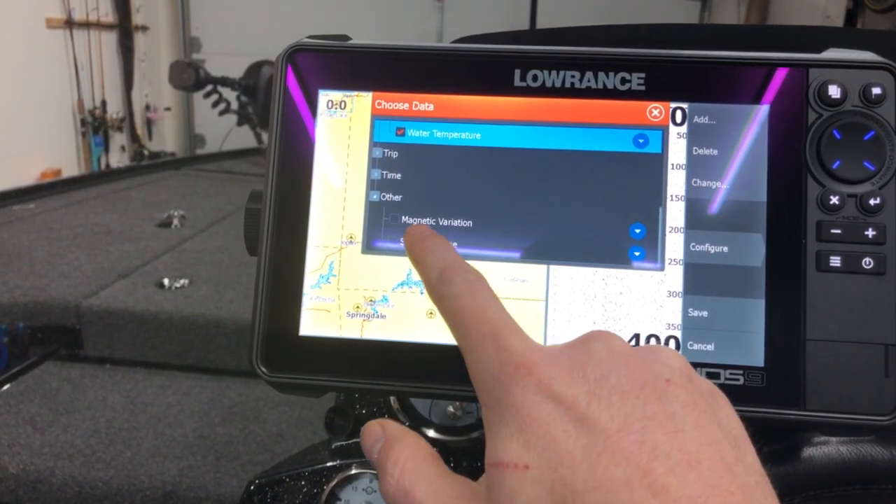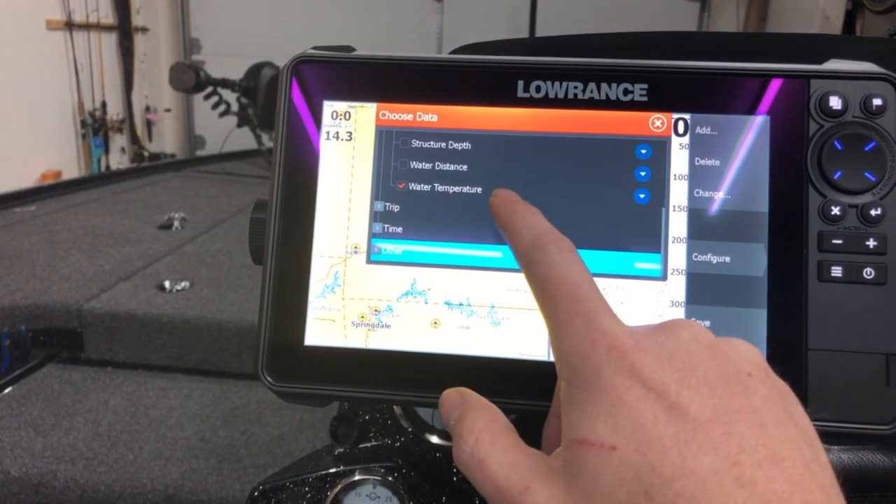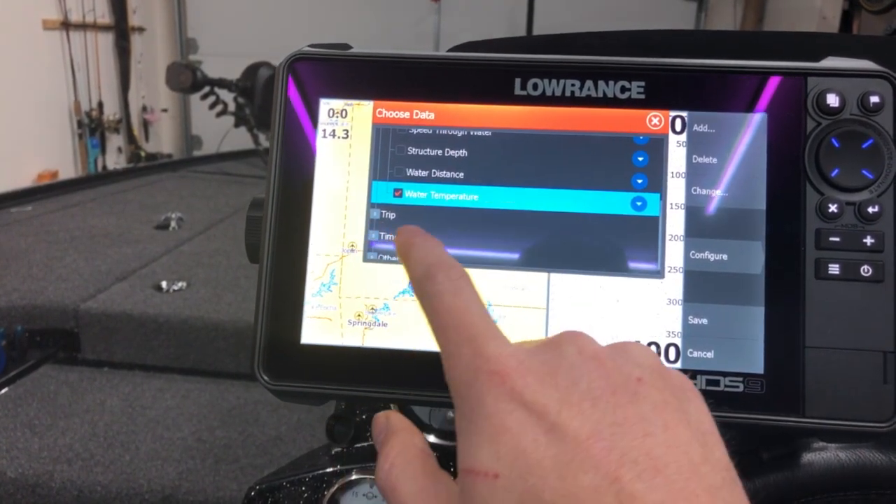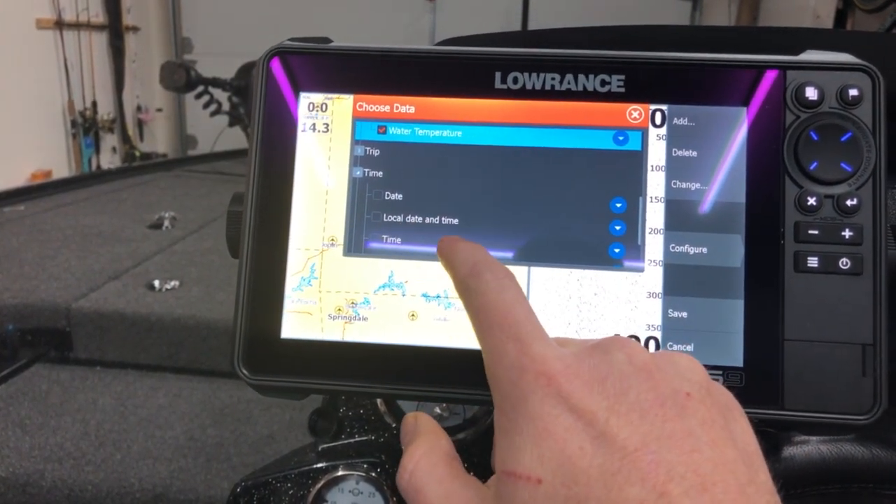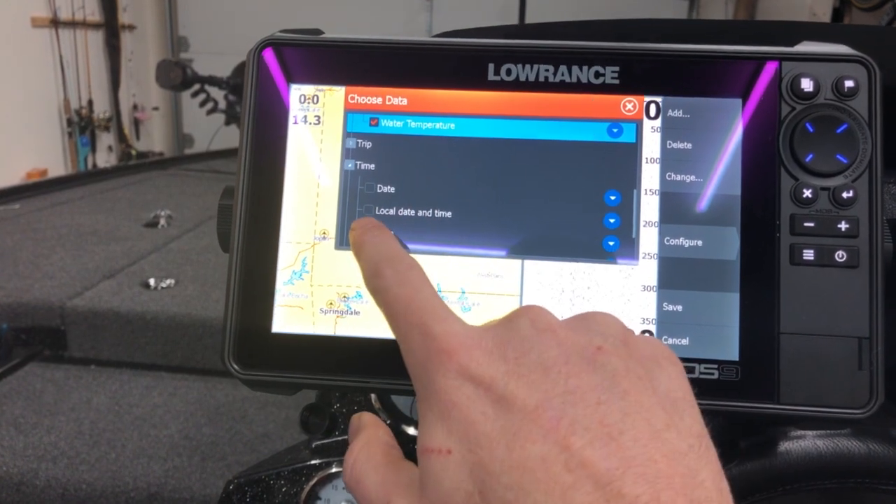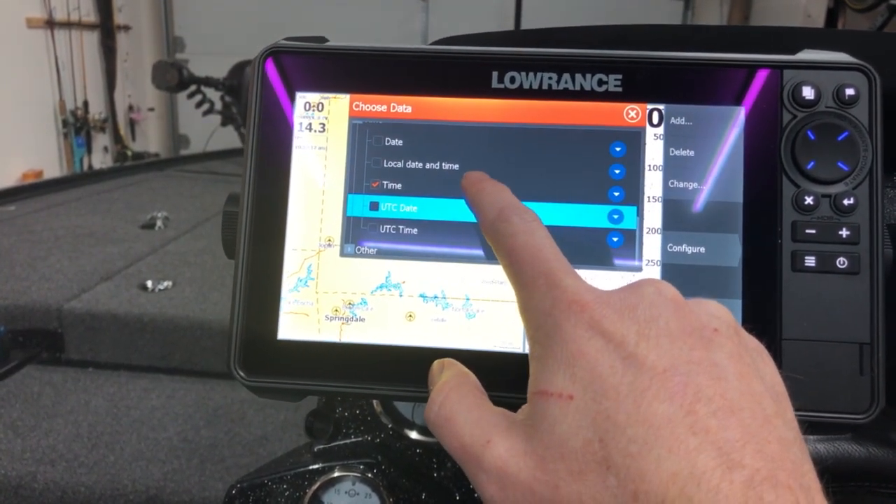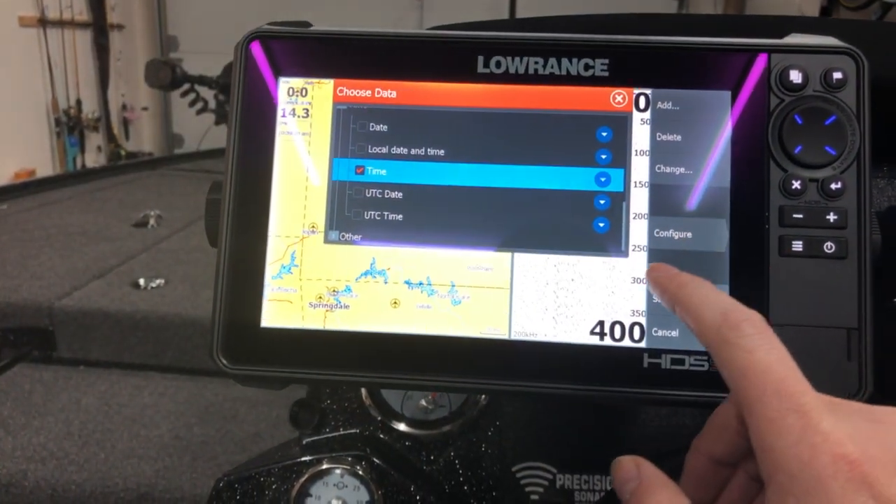I'd like to have my voltage up on the screen just to know what I'm constantly running with my trolling motor batteries as well as my cranking battery. I definitely want the time, because you always got to know what time it is. You've got date, you've got local date and time. I'm just going to go ahead and go with the time. Really don't care what date it is, because I'm out on the water and I'm fishing. So that's a good date.